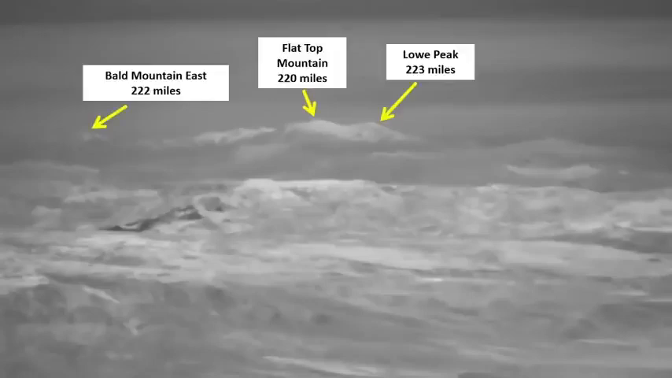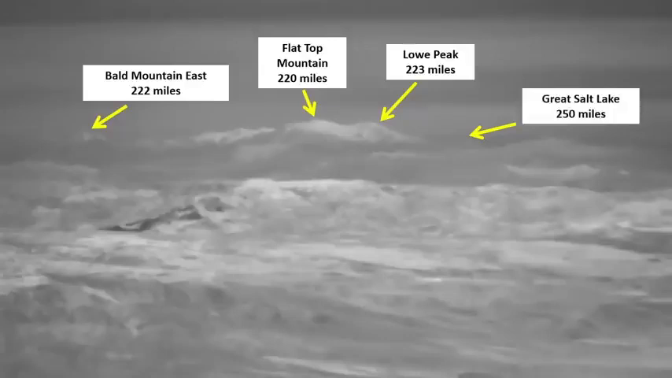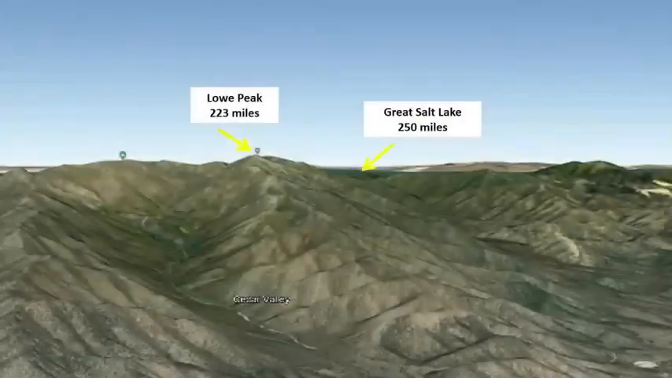But let's keep going. As Jay pans the camera to the left, notice these mountains here. They're a little harder to pinpoint, but that is Flat Top Mountain and Low Peak. But what is this dark area behind those mountains? That is very likely the Great Salt Lake, because that's exactly where it should be, and it has the same dark appearance as Utah Lake. That is at least 250 miles away based on that angle. Here's a screenshot from Google Earth showing what I'm talking about.